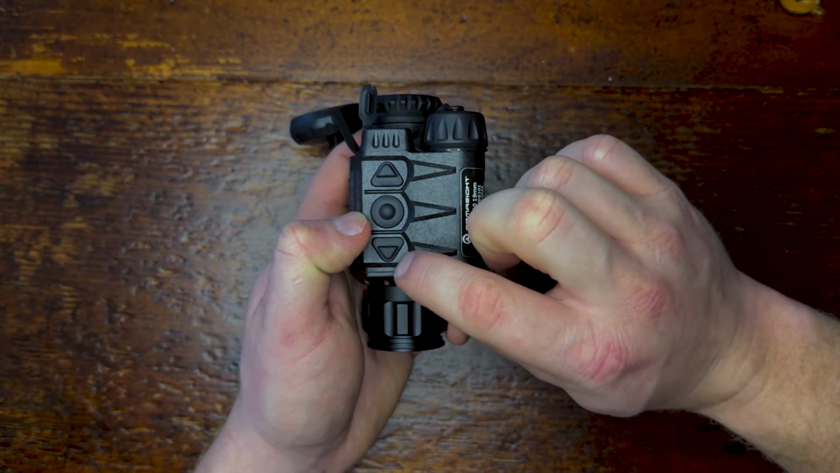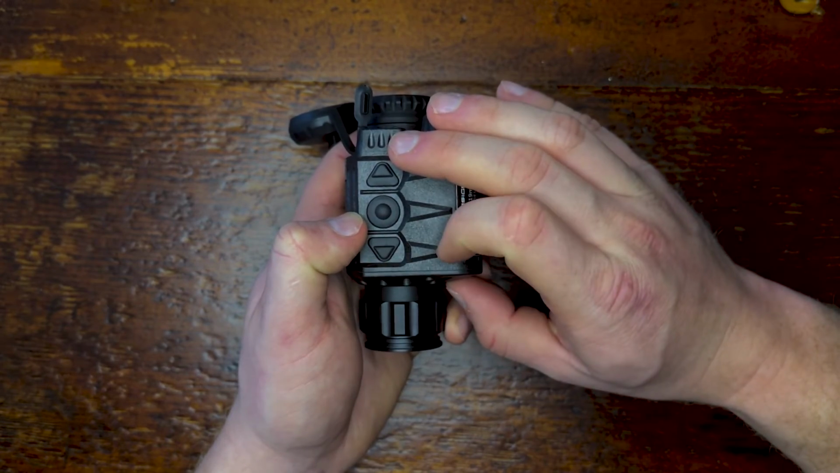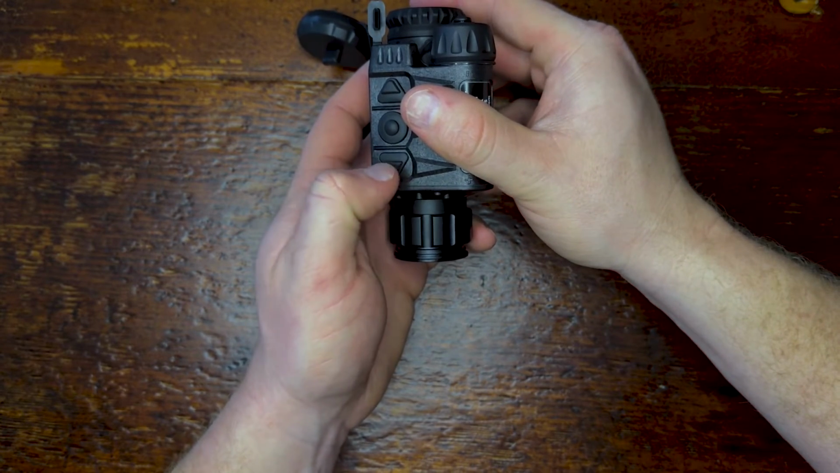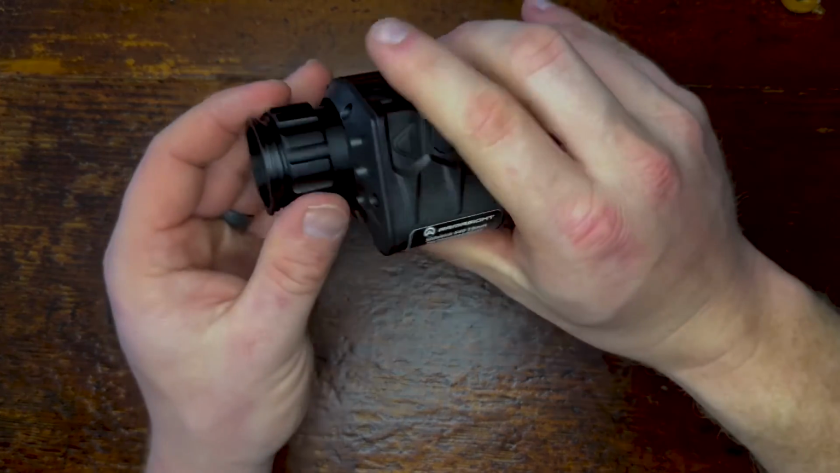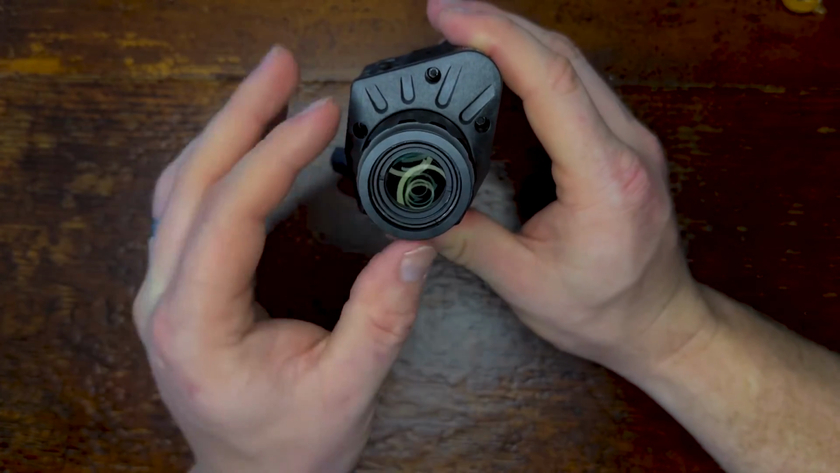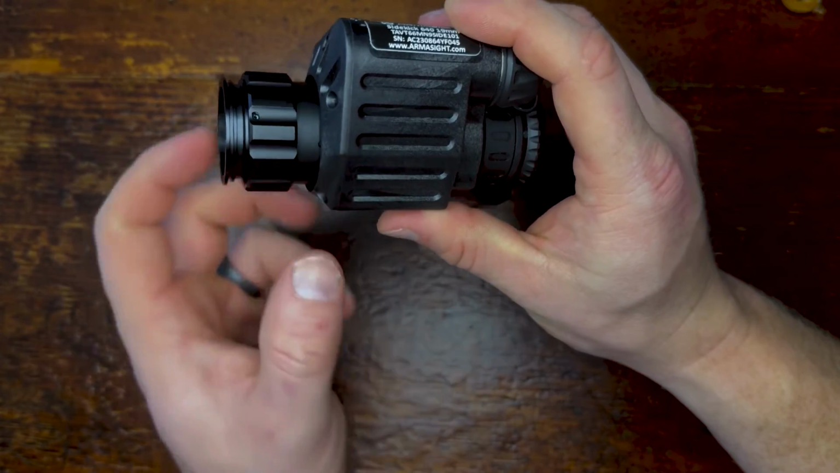This rear button is what toggles on and off the record function on the device. So short press to toggle on the record function, short press to toggle it off, and then if you hold this short button or the rear button down, it takes a picture of whatever you're looking at and saves it as an image. As you come back, you can see it's got the ocular or the diopter, which allows you to essentially adjust the focus onto the digital screen itself.